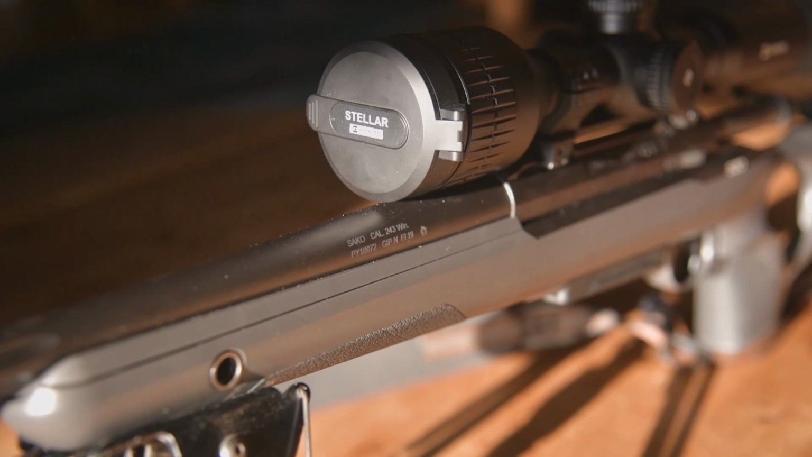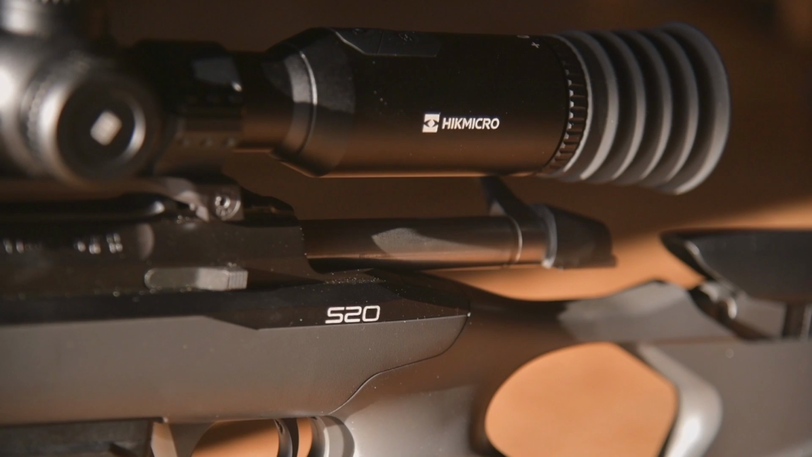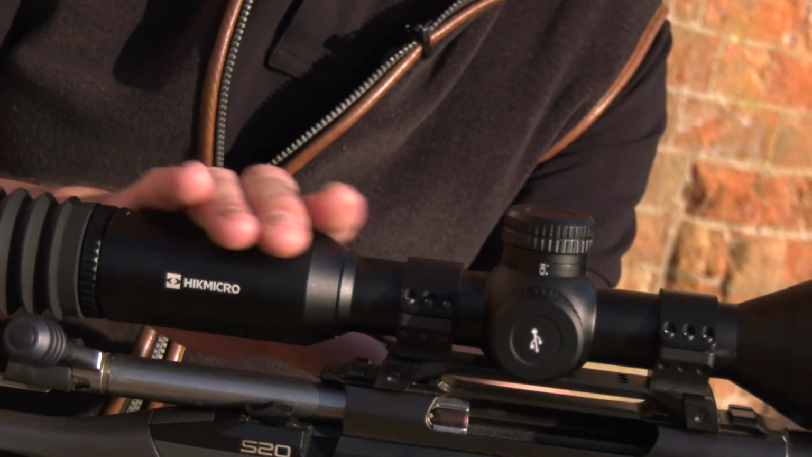This is our flagship model. This is the SQ50. This is the 640 sensor. It's an absolutely phenomenal scope. It's a one-shot zero. I use it on my 222. This is Paul's 243. I took this down the range earlier on today and I took a couple of shots for Paul. And this is absolutely spot on.